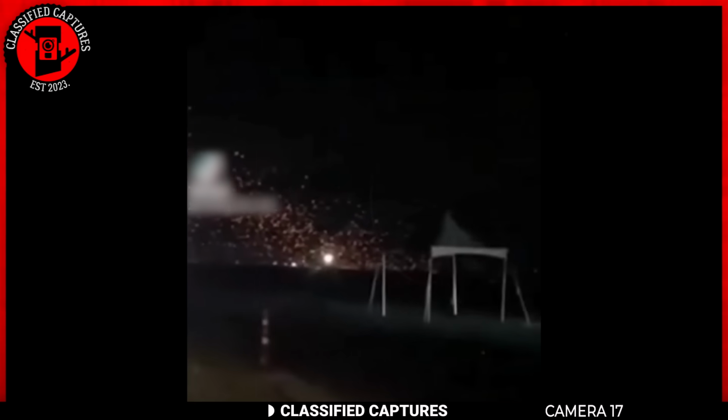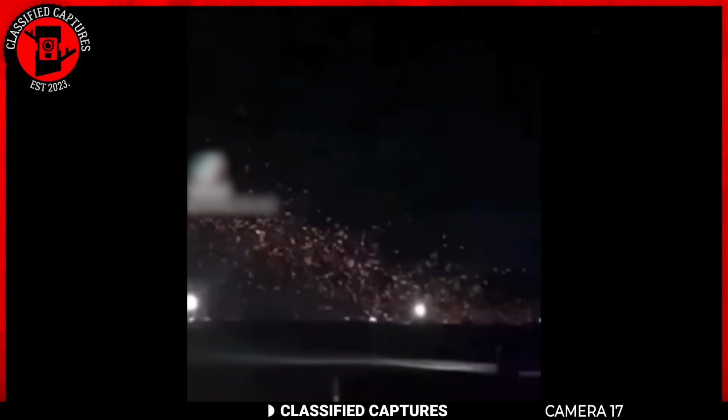Now, we've all heard about the beauty of meteor showers, right? Meteor showers can be a spectacular sight where the night sky turns into a canvas adorned with streaks of light as the meteors make their fiery entrance. But wait a minute. Something about this looks a bit off, doesn't it? The usual meteor shower might not resemble this bizarre dance of lights. So the million-dollar question: are these truly meteors, or is there something else at play in the cosmic arena? Again, if there are experts here, we'd love to hear from you.